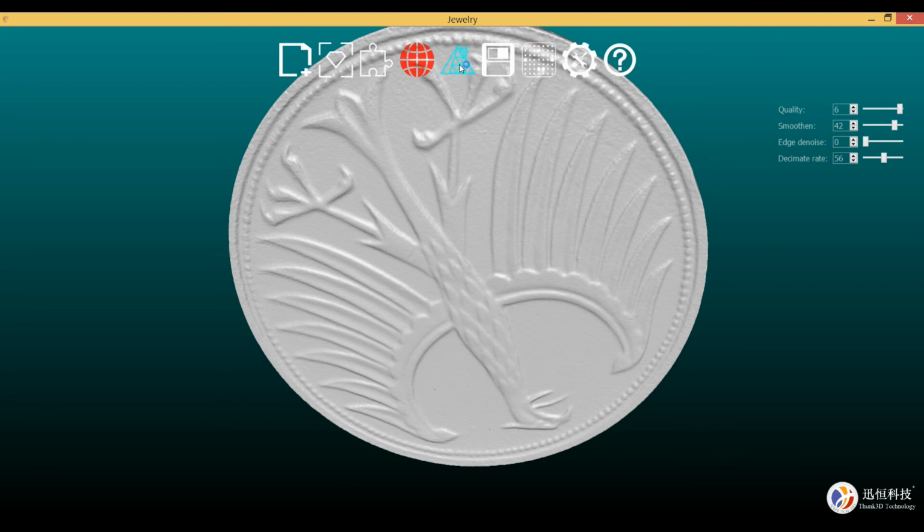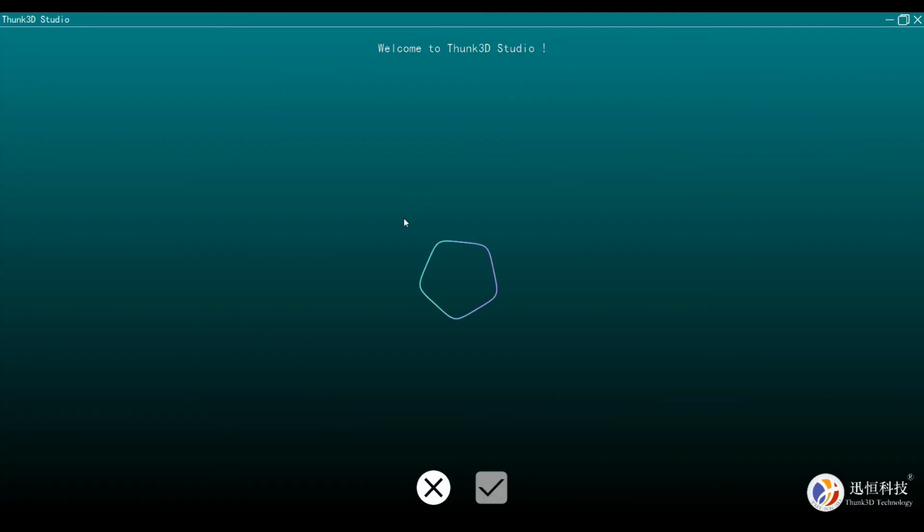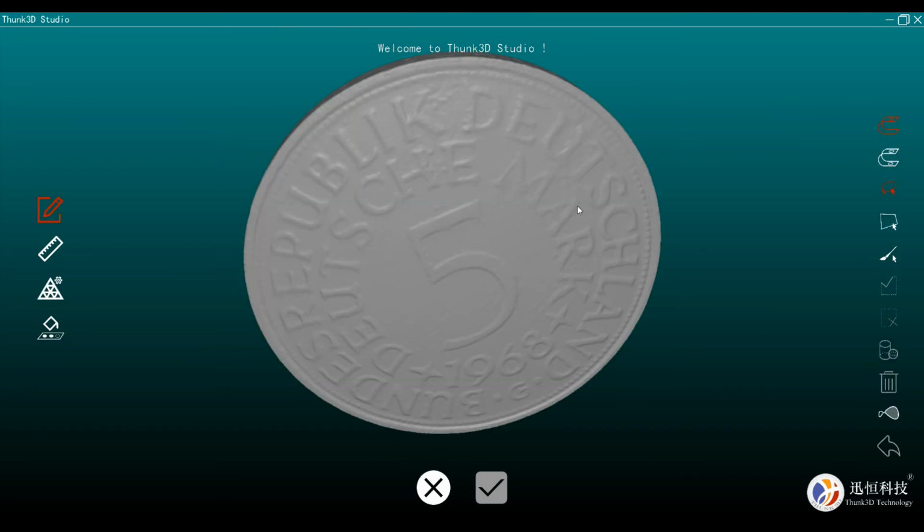There is the possibility to post-process the mesh manually. That means not just apply filters, but as well go here and work with different kinds of tools that are in most cases known from other software.